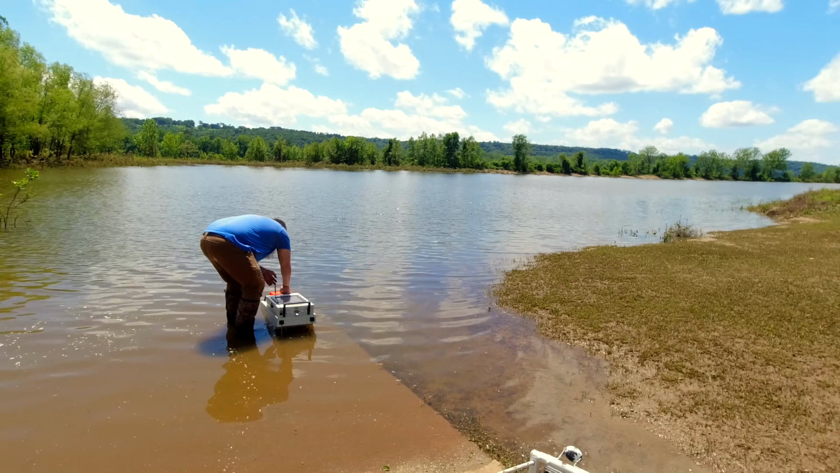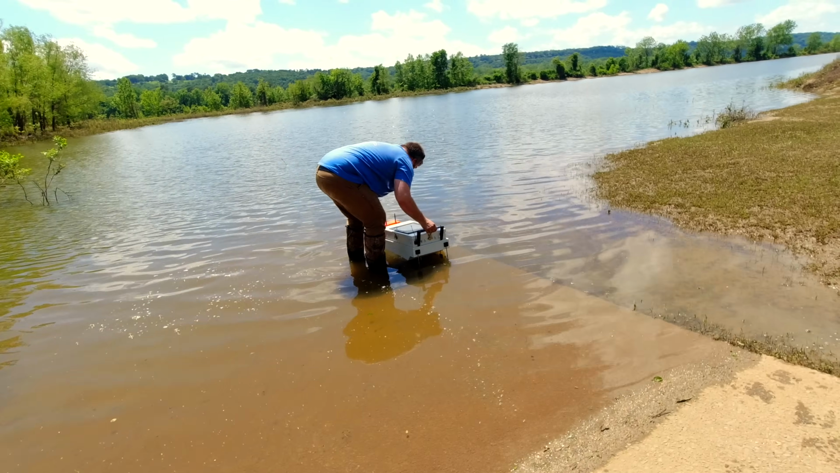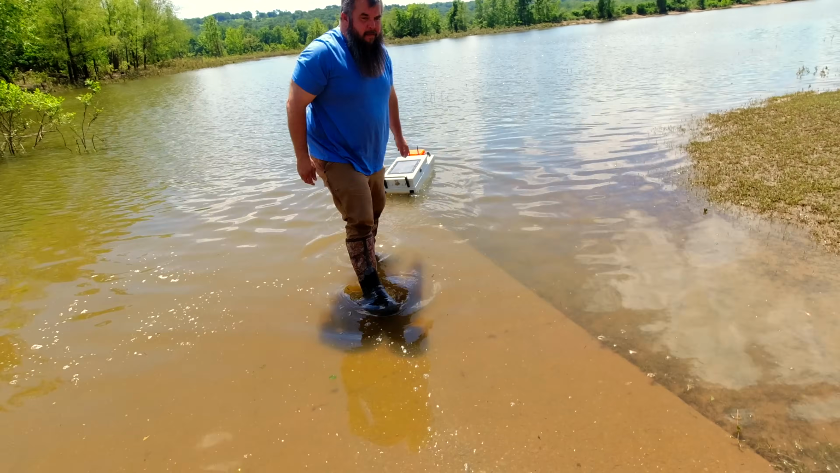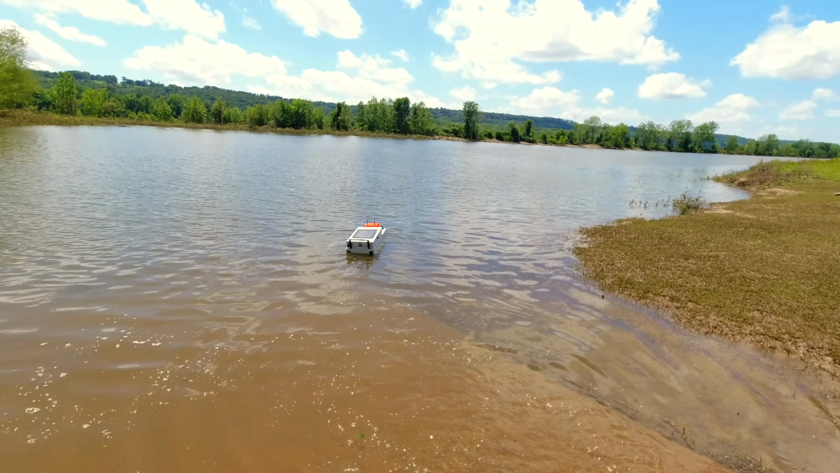So here we are, guys. Jacob has just taken little buddy out of its cart and we're about to launch it, and you'll see exactly what happens. Hopefully it doesn't sink, after all the other troubles we've had.